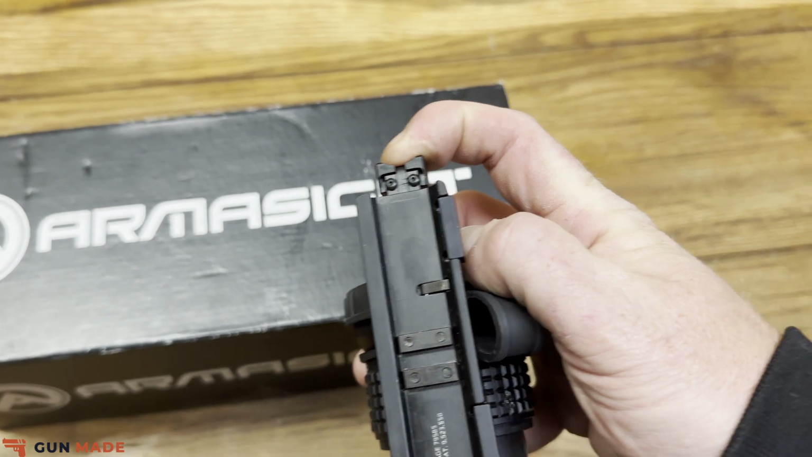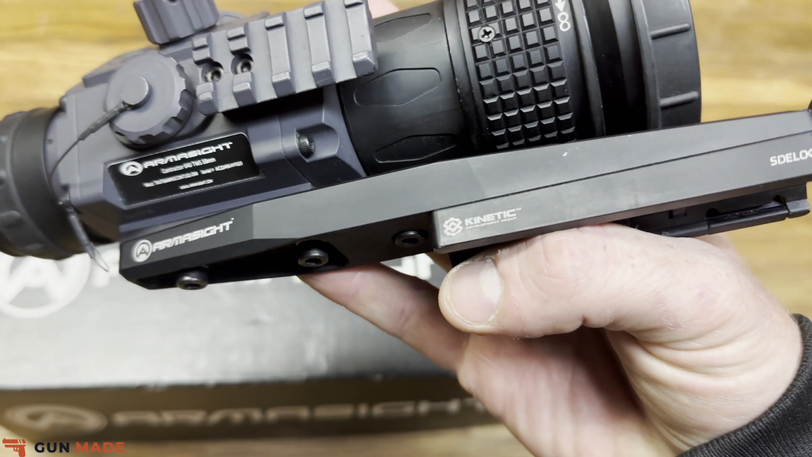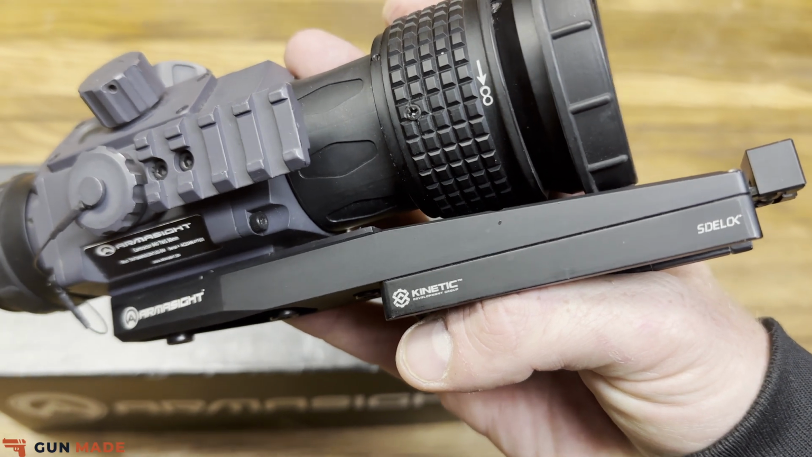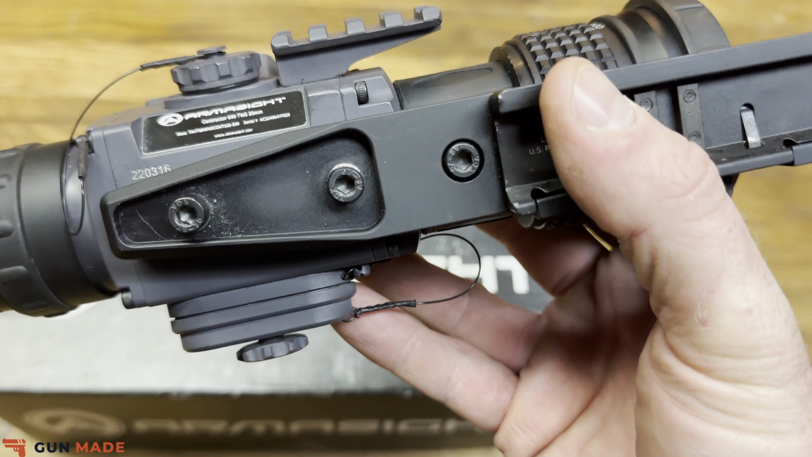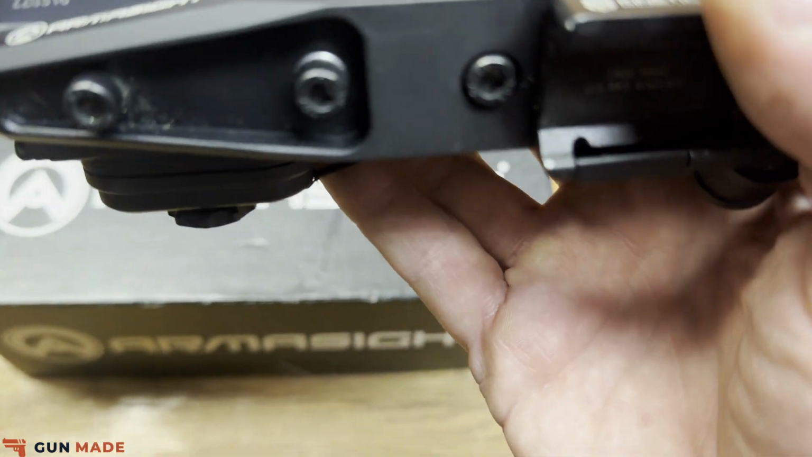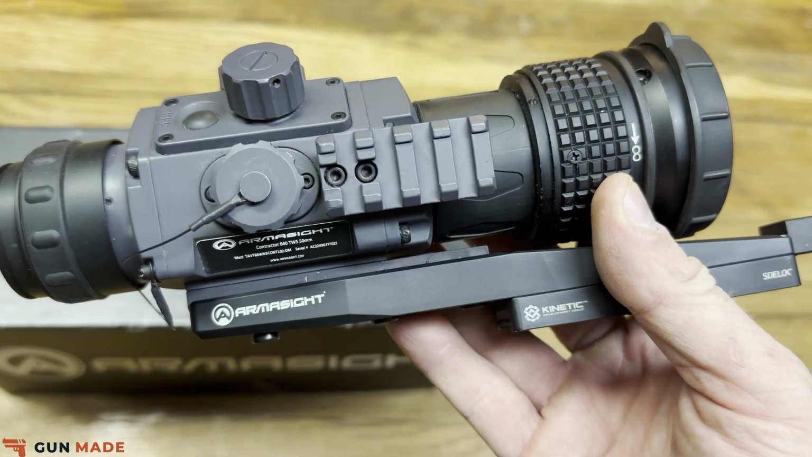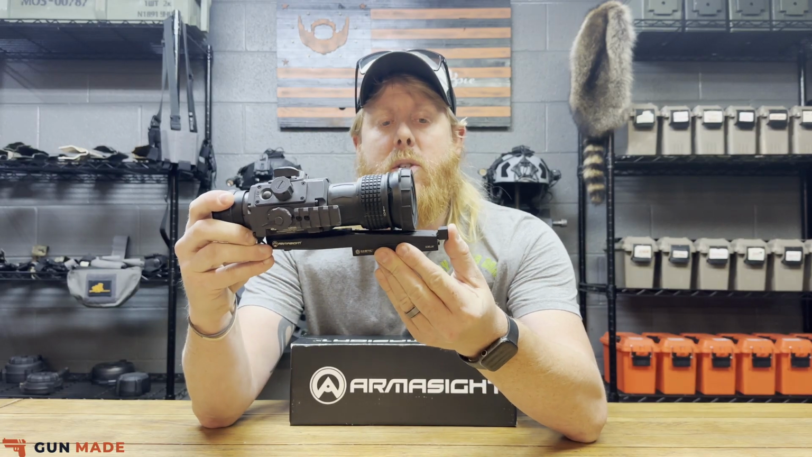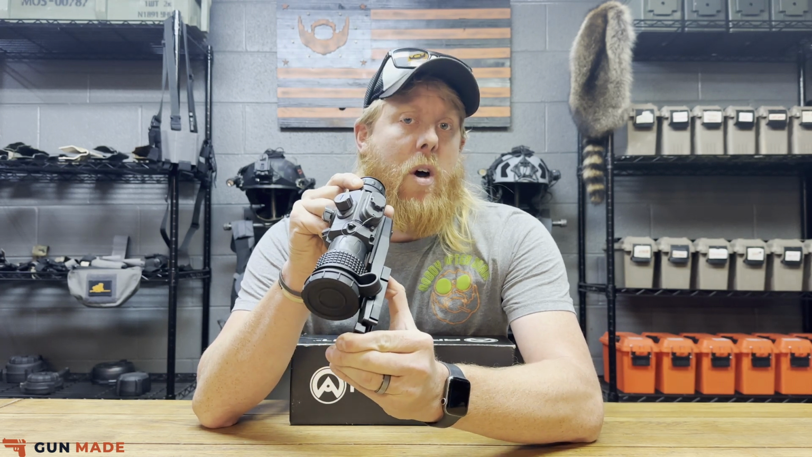This thing is slightly adjustable, so you have 3 spots here on the bottom of this mount that you could actually adjust into the contractor itself to give you a little bit more or less eye relief depending on how you want this thing set up. But one thing I thought was really cool was the way that this thing operates. It's a very slick design, and all you do is simply push on this front button here, and that gives enough space to release off the Picatinny.